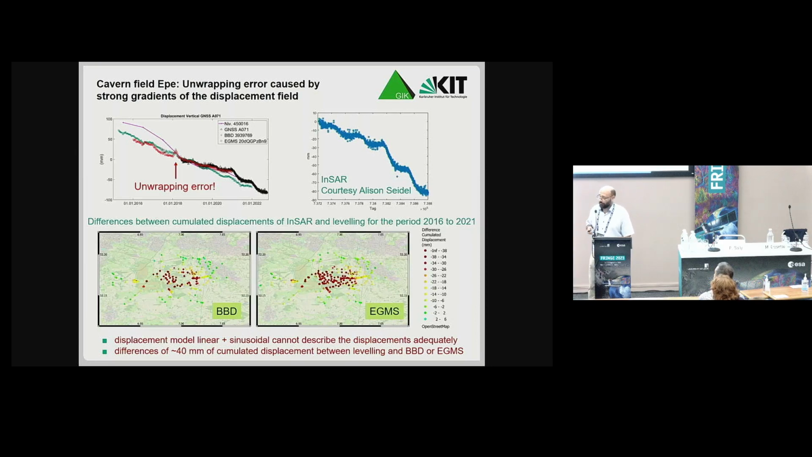And if you now look at this upper left diagram, you see in magenta a result from leveling, in green and red you see time series from InSAR of nearby points, and you see that there is a big discrepancy, and the EGMS time series shows also some indication of an unwrapping error.